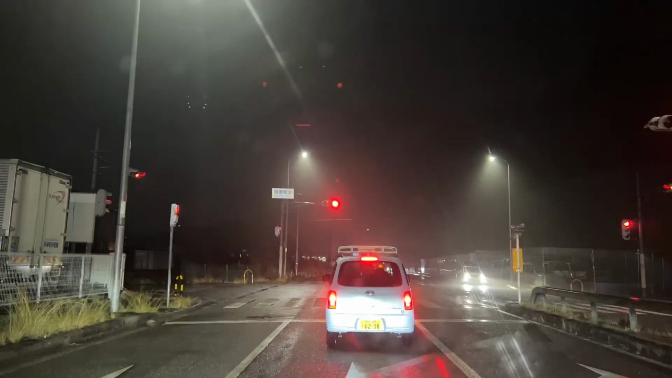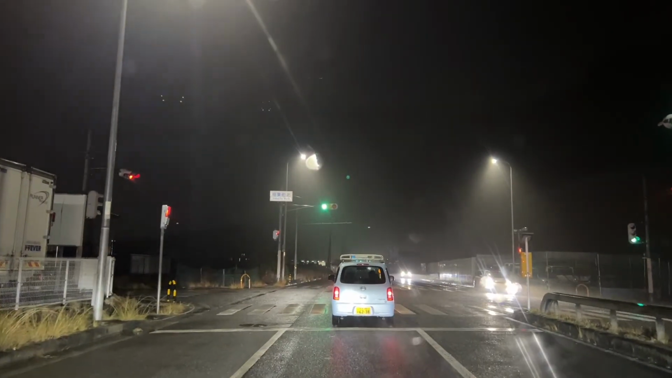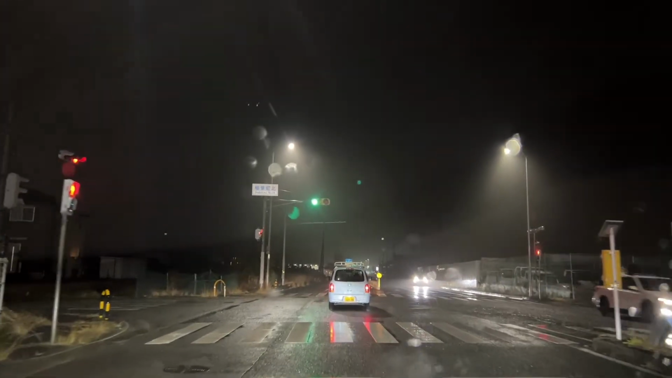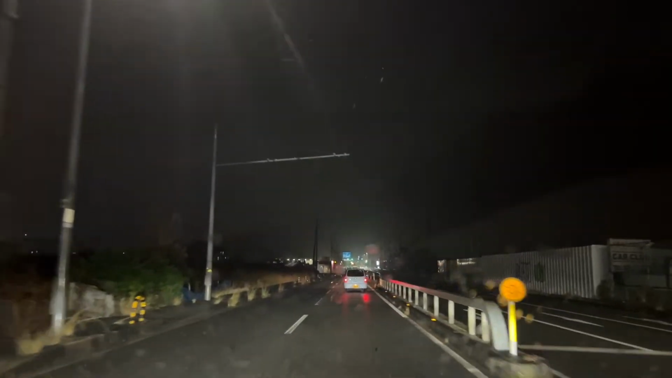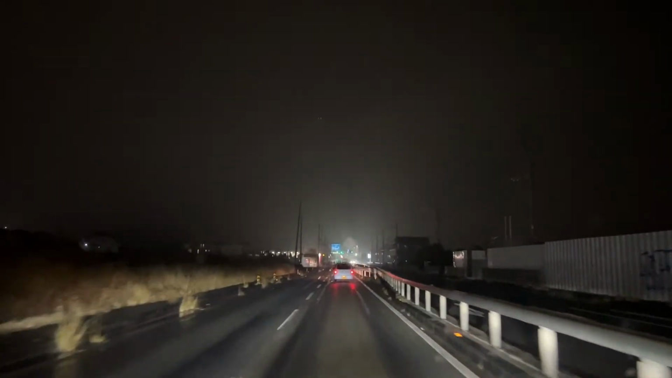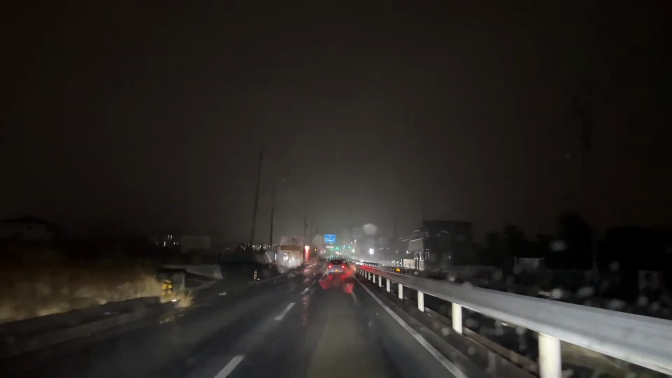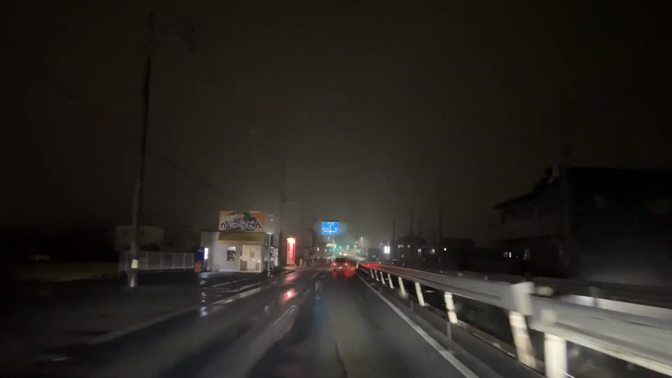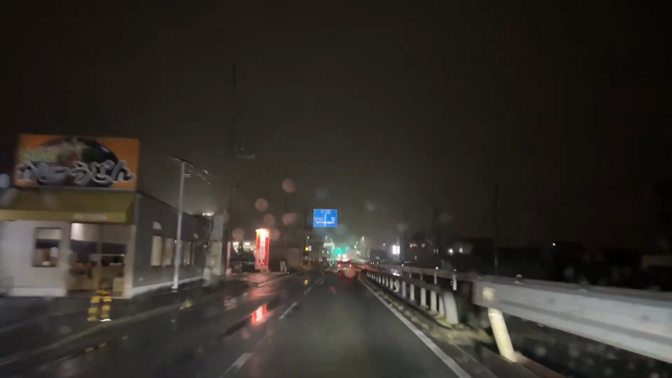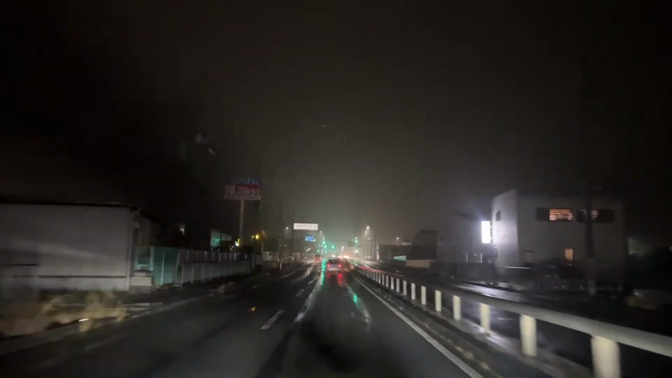Do we need the wipers that fast? We're gonna go up the road. Yeah, we need the wipers faster.